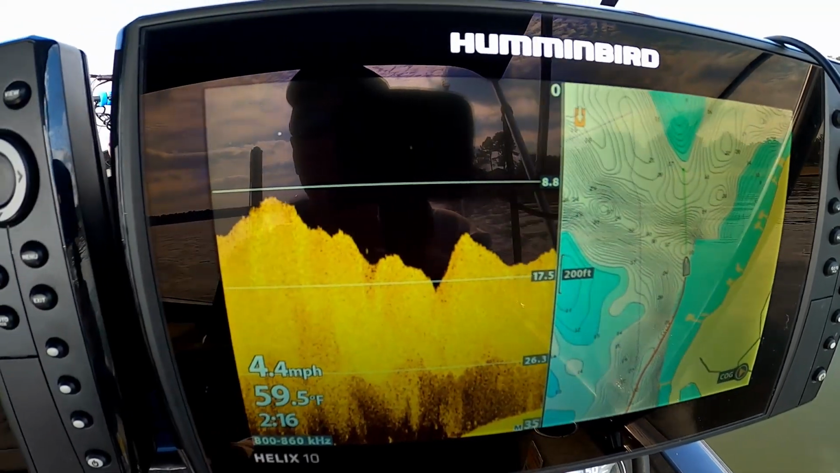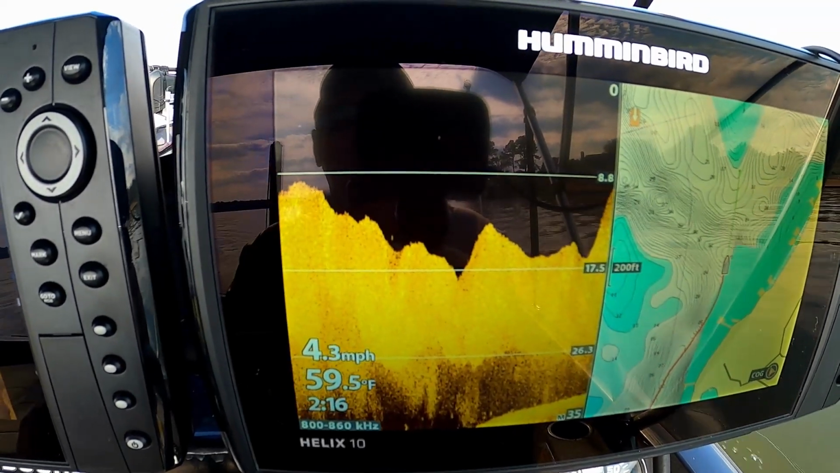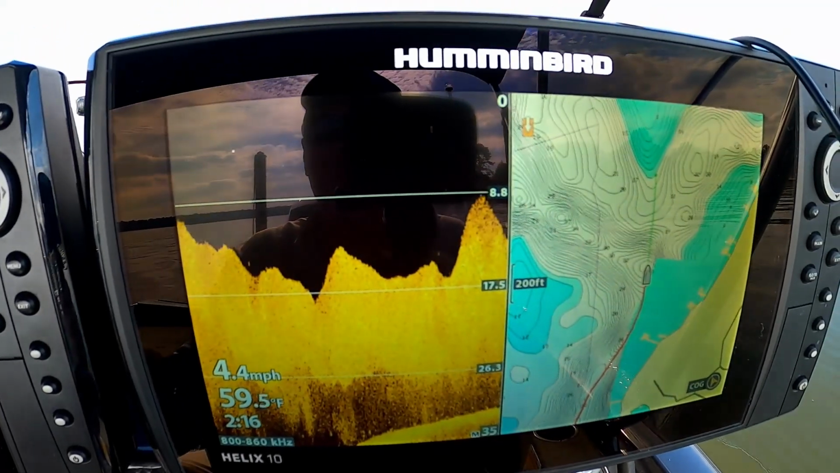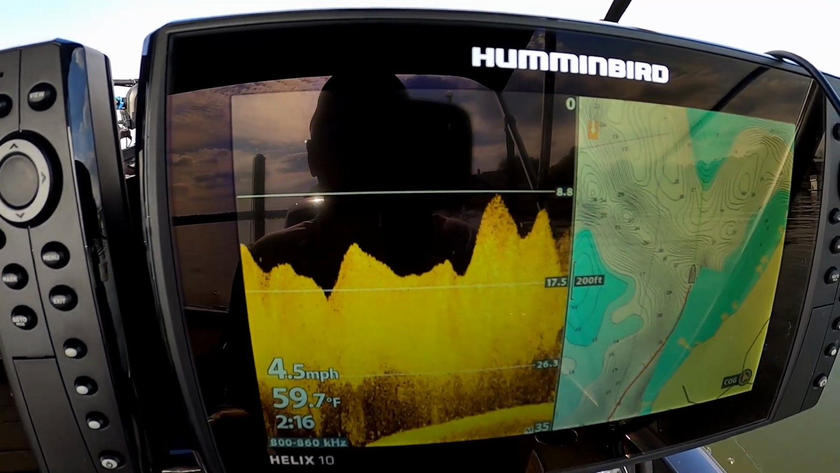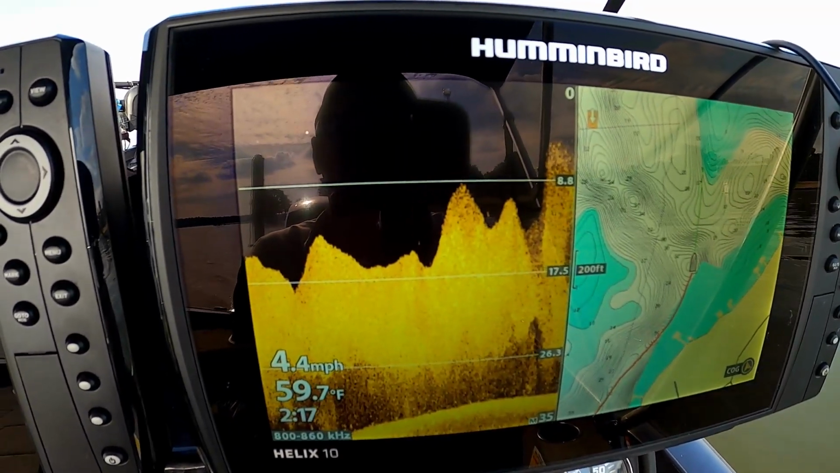Right now I'm in about the mid section of the lake, and I've just been working my way up the lake from the dam area, and this is the most shad I've seen anywhere I've gone. But they're so thick that you can't even fish. It's amazing. Didn't know there was that many shad in this lake. How about that?